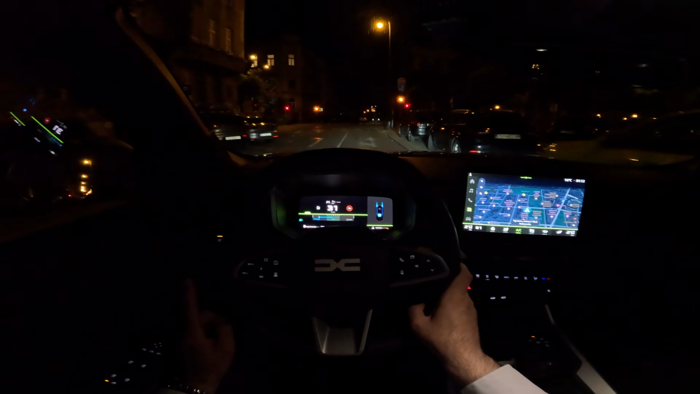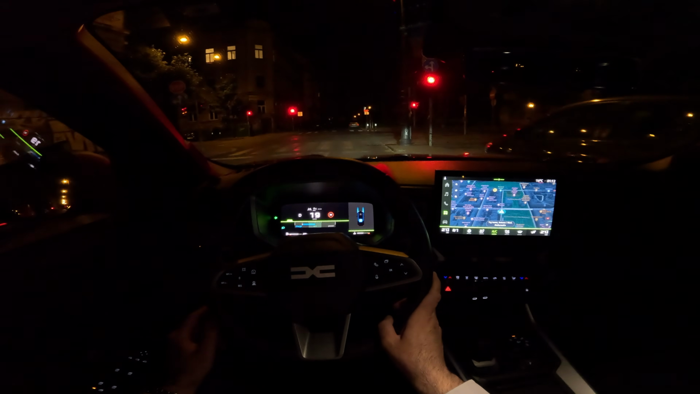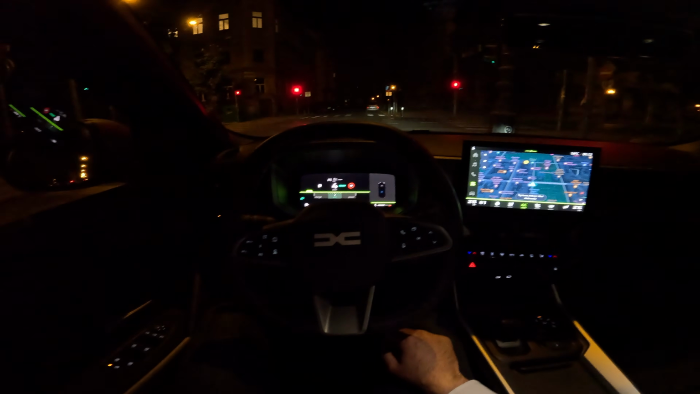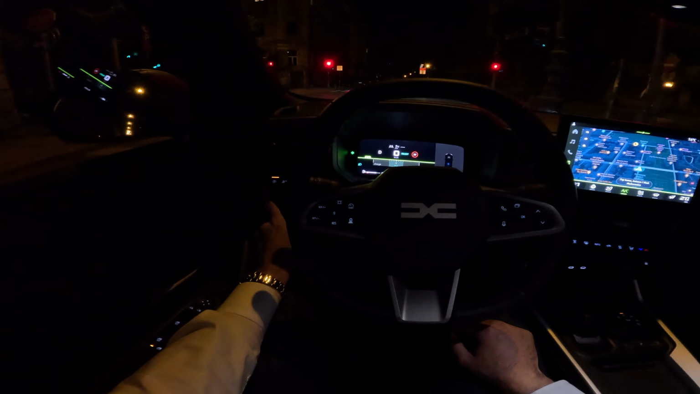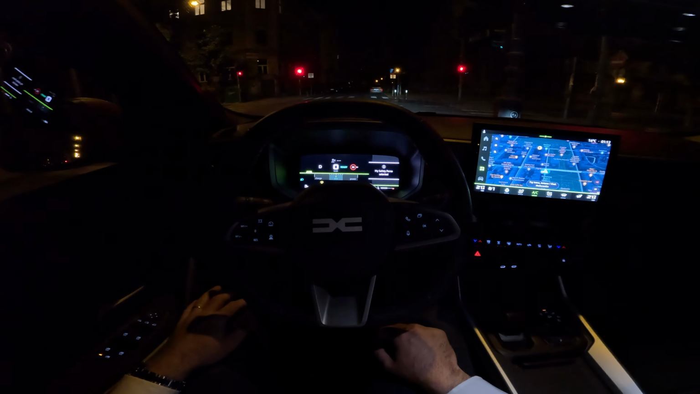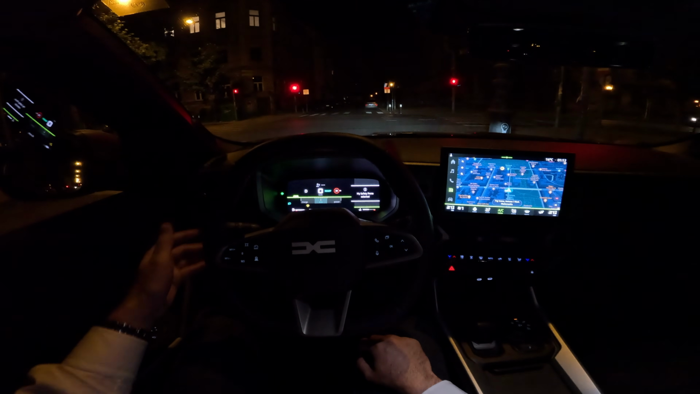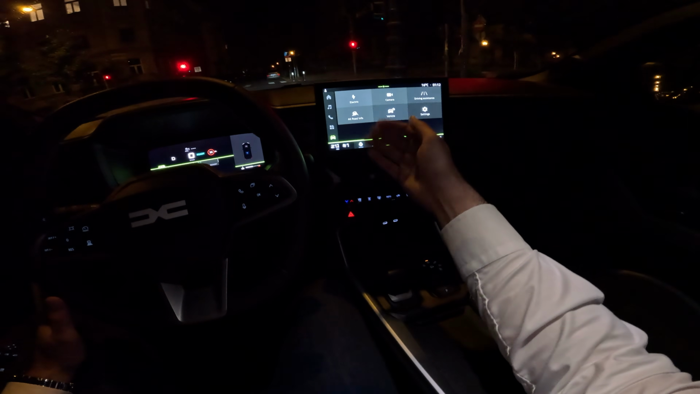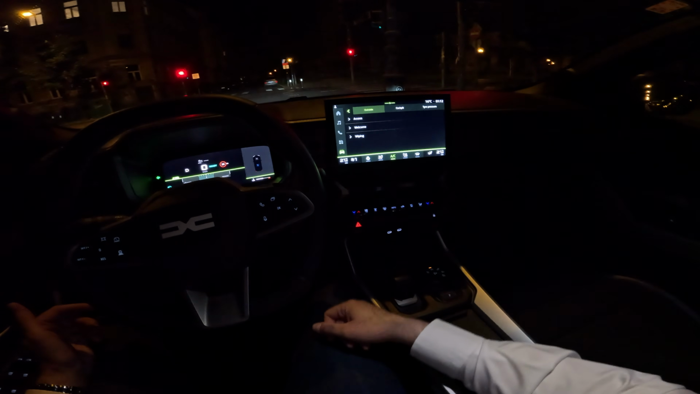And you may have heard the beeping sound. It's mandatory by law to have it in all new cars as soon as you go just a bit over the speed limit. Now, in order to turn it off in Dacia models, it's very easy. Just press this twice, and now my safety perso is selected.